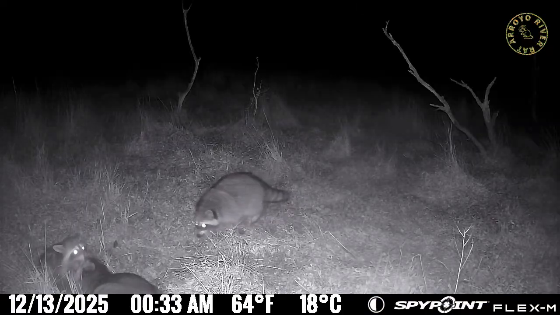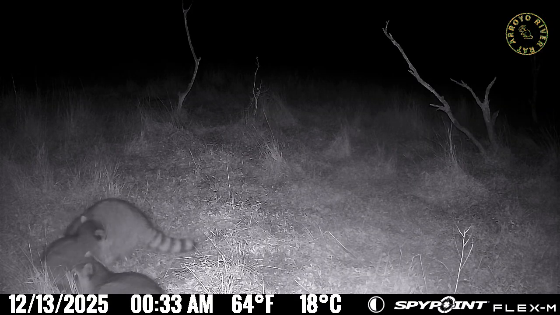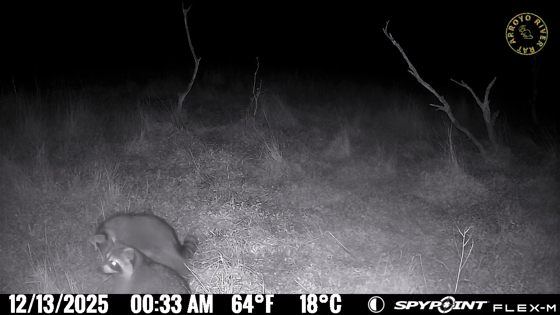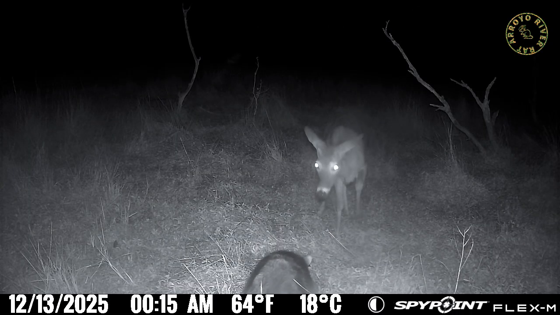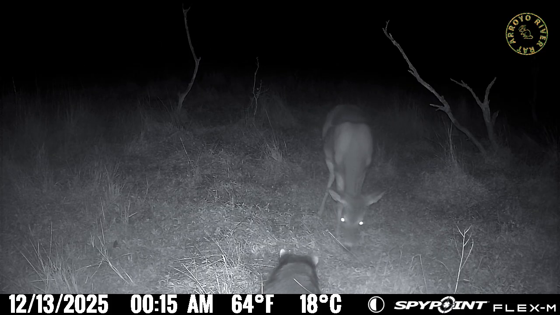Oh, look at this. Three raccoons. I guess they're just playing. There goes another raccoon. Now here's a deer. He's kind of wondering what the heck these raccoons are doing. And it's a little doe. No antlers on that one.